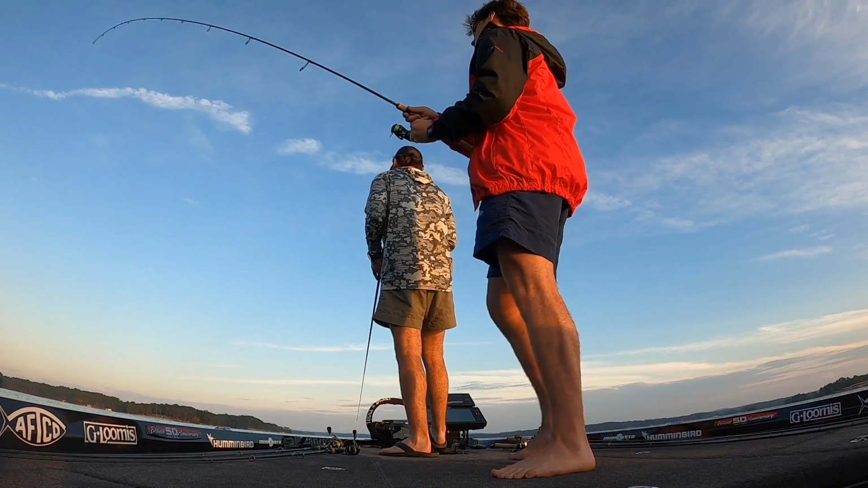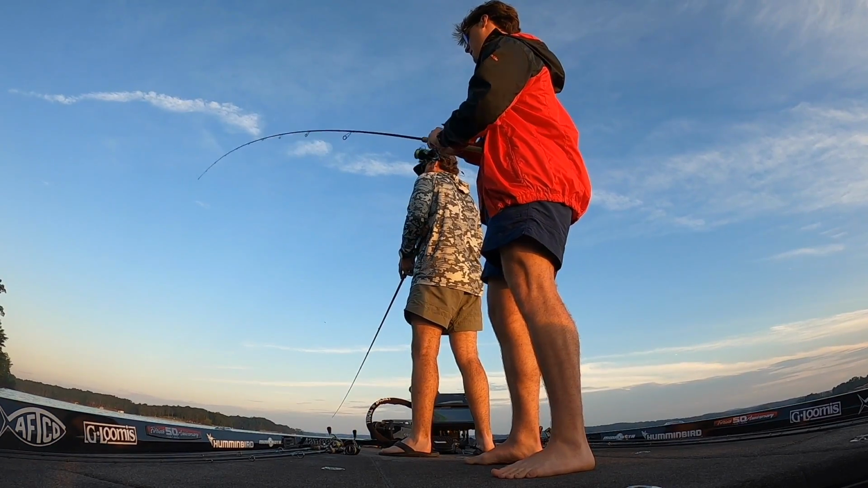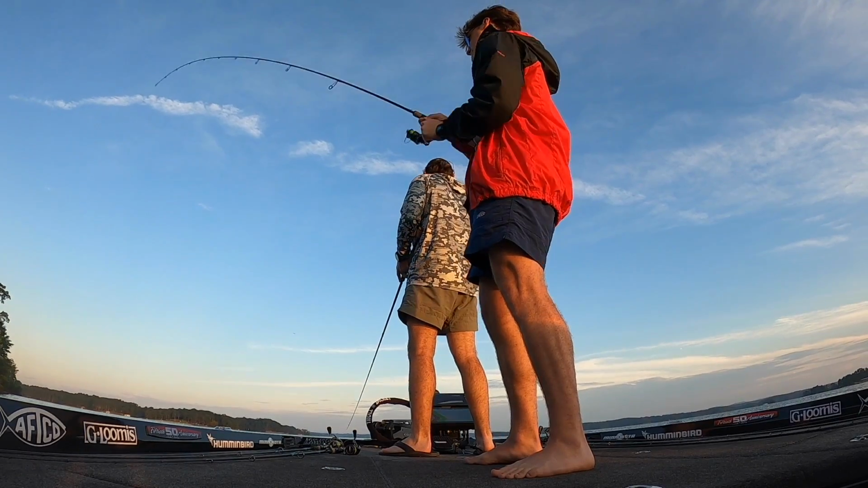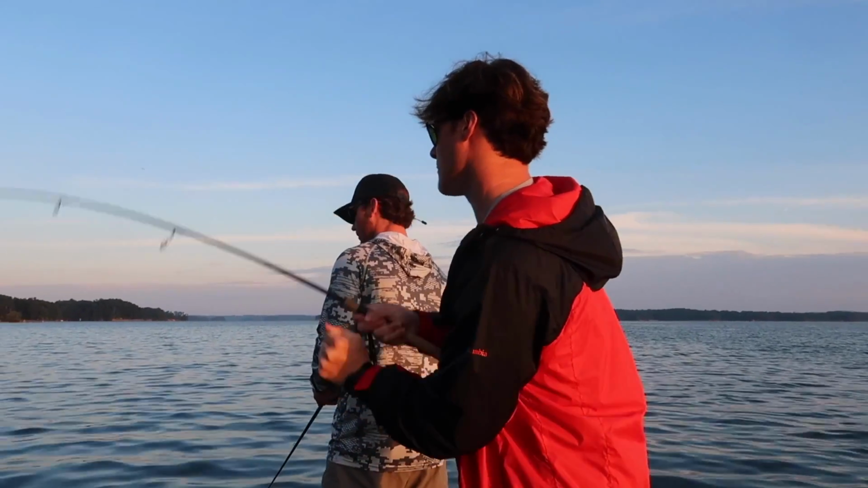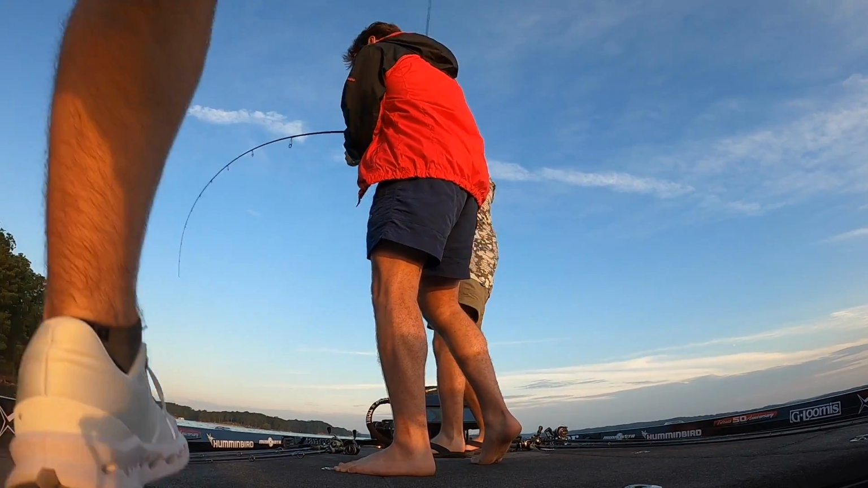Closer to Sam. Oh, I got a fish. Nice. Boom. I saw him come up. It's a big one. He looked giant on the thing. That's awesome. Dude, it's a big one. Look at it. Oh, big one.